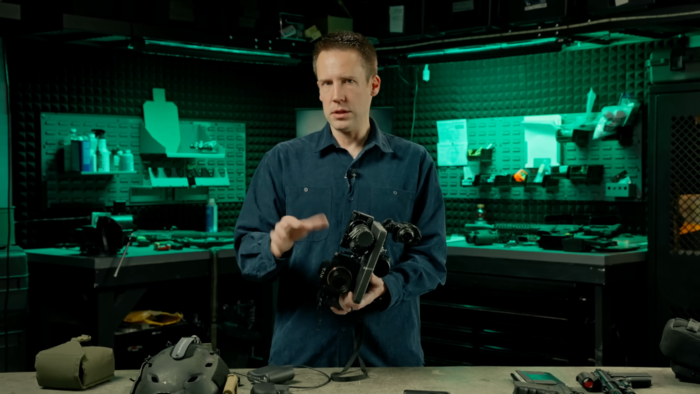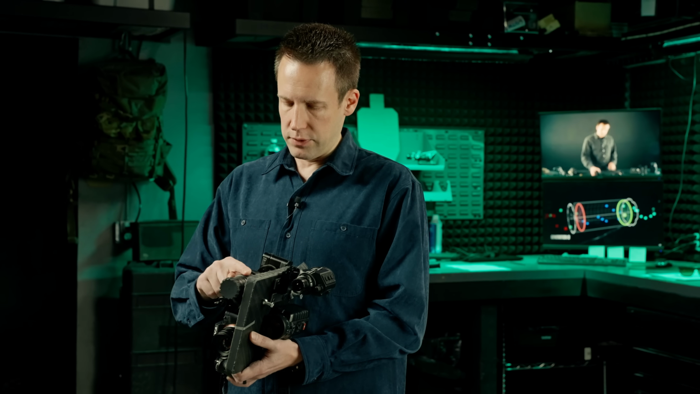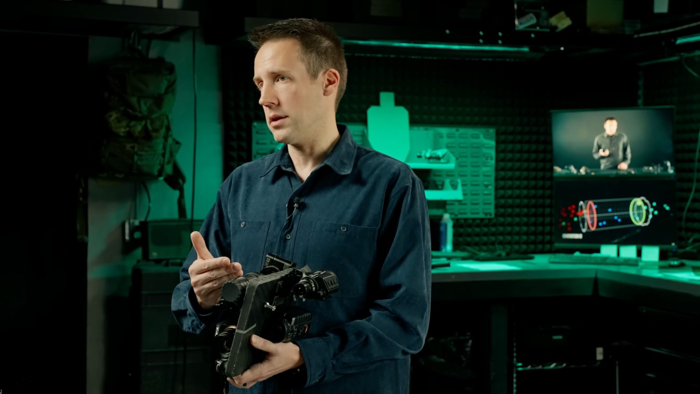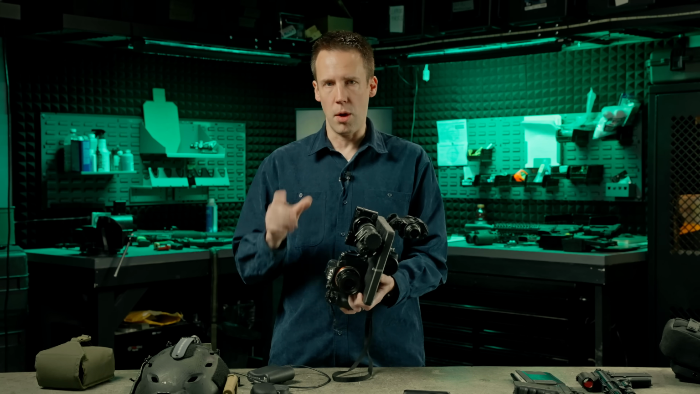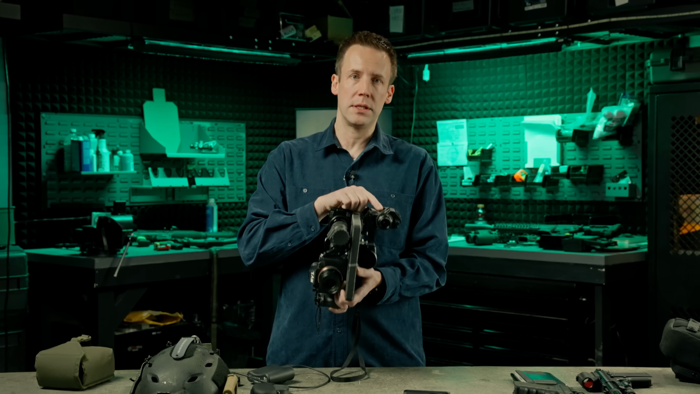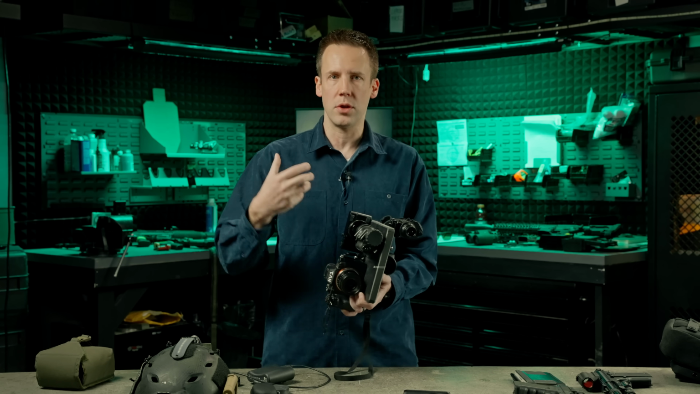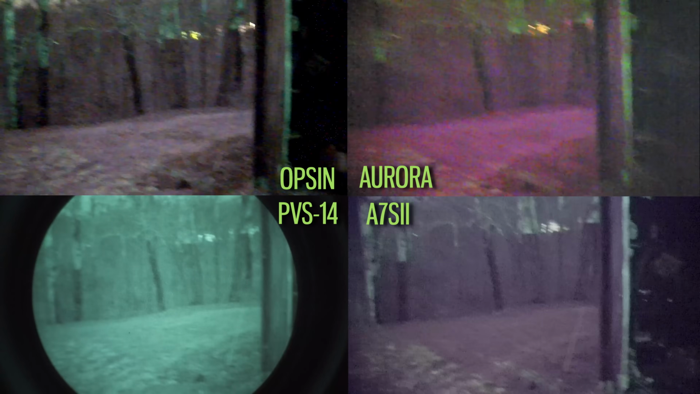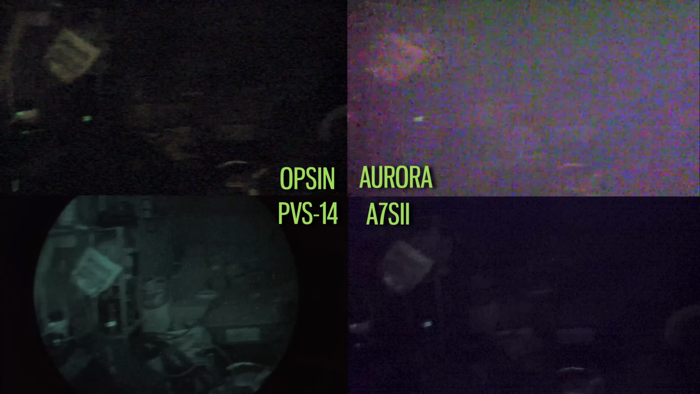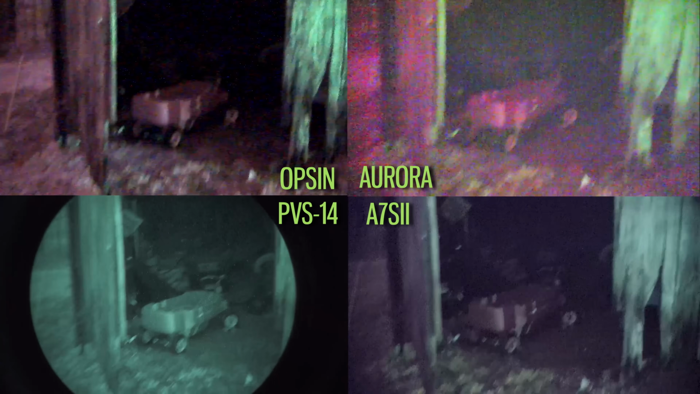And even in that relatively favorable set of circumstances, the Gen 3 night vision, especially an L3 unfilmed tube like this, totally outperforms everything else on our current setup. There's just no question at all. But the Opsin has improved significantly over the Aurora. And when you go into a dark shed or the dark corner of an industrial building, you can actually see where all the devices begin to fail and how much performance they actually give you, how much visibility they get you into those dark corners, and hopefully that will give you a rough idea of how all of this stuff works. But the Opsin actually has another trick up its sleeve.